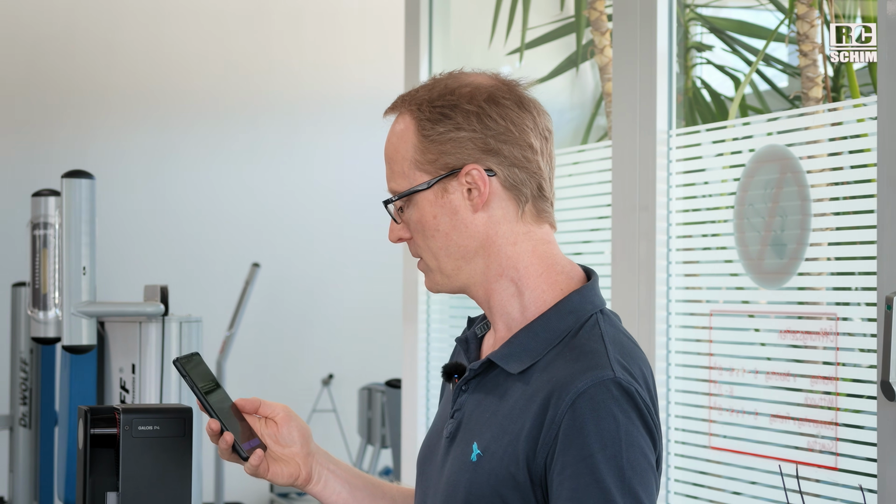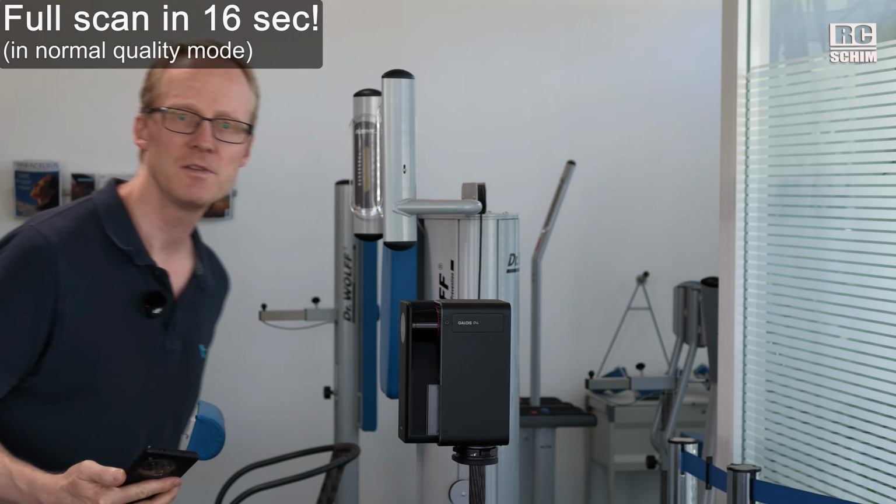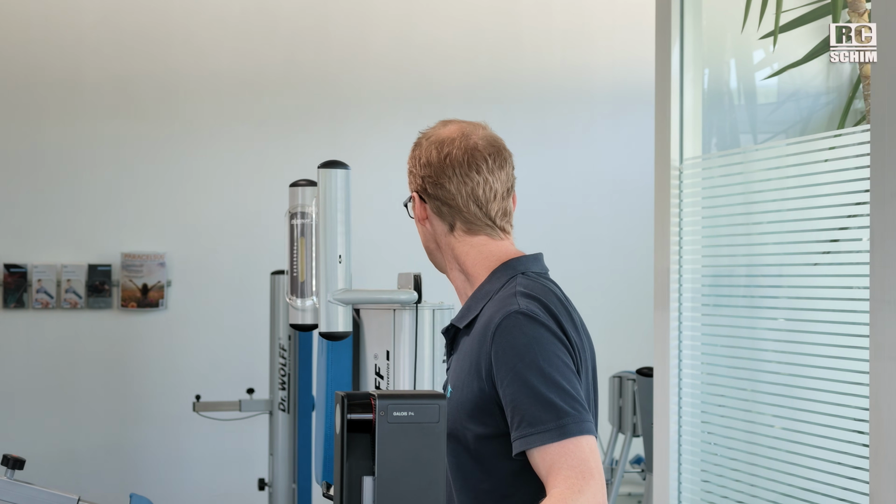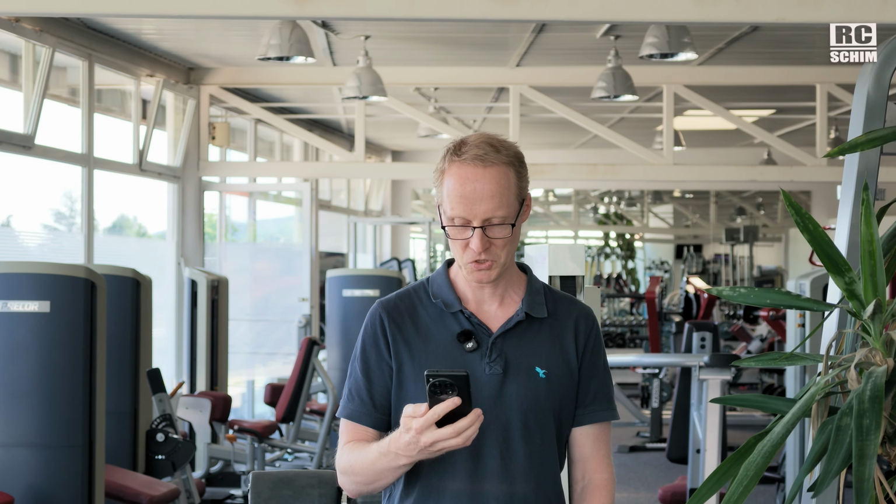I'm already connected. Go to the scanning mode. Let's get this started. The only downside is you have to hide each time it scans, but it scans really fast, in like 16 seconds. And you just need to plan your route a little bit ahead. Should work.